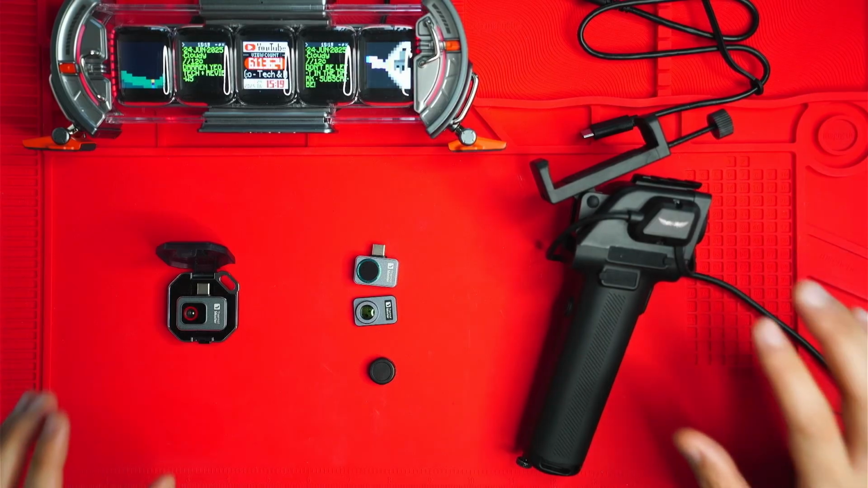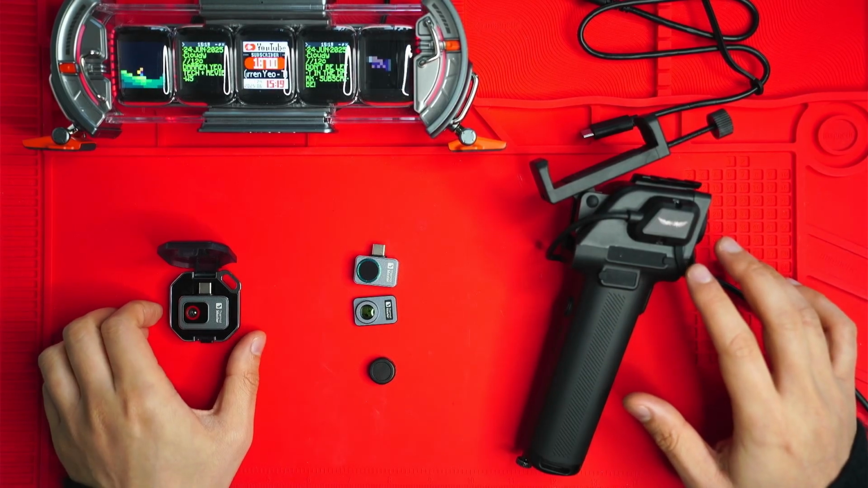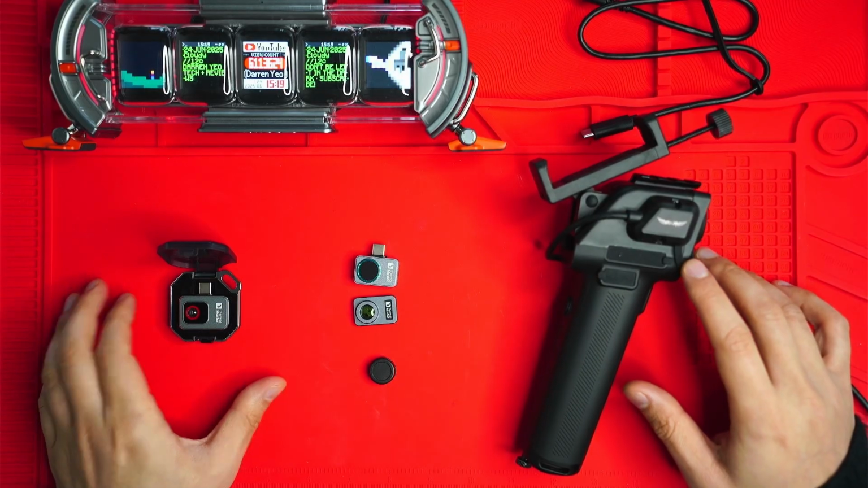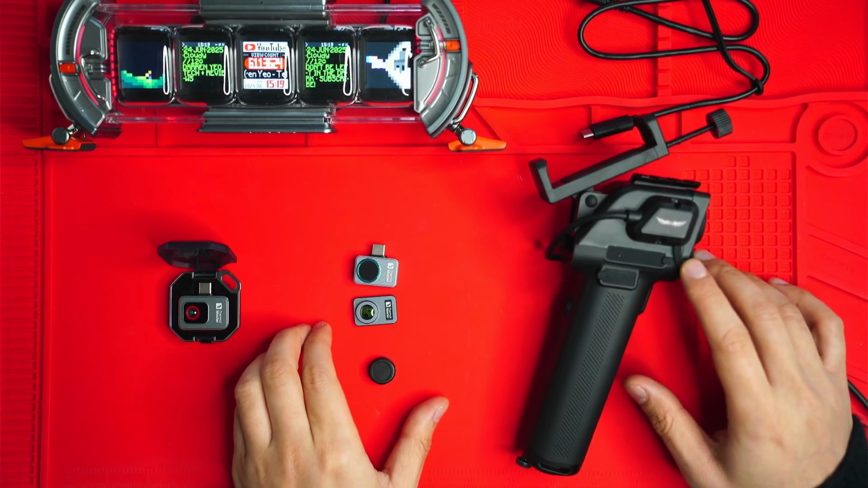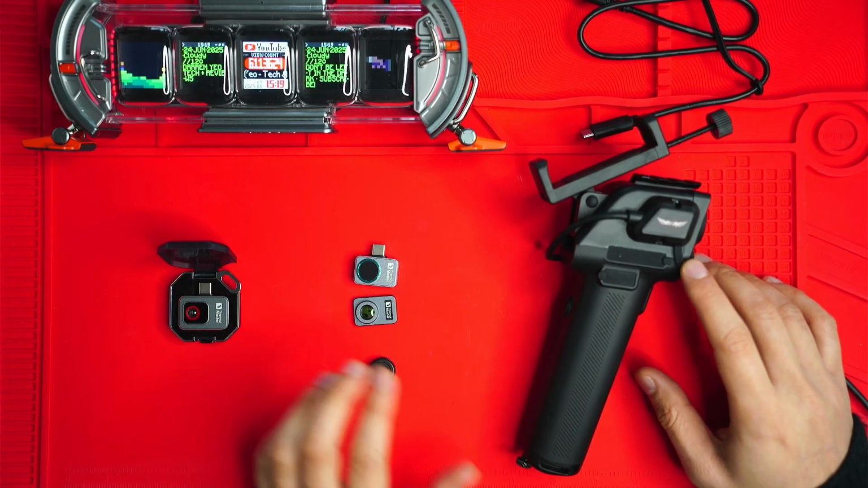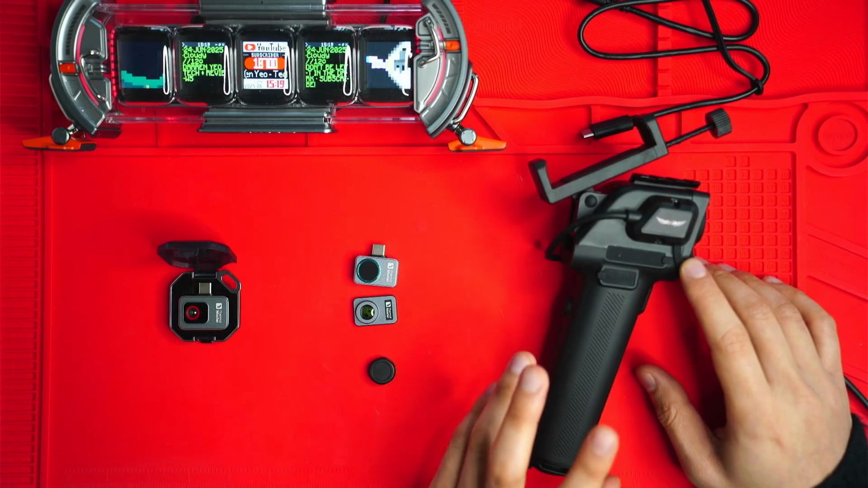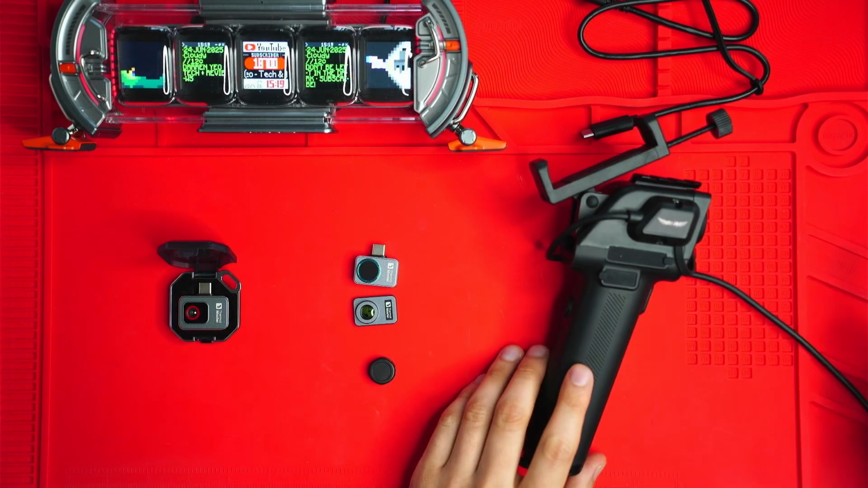So yeah, in conclusion, get the P2 if you want a budget friendly thermal camera for casual use, basic inspections. Go with the P2 Pro if you need macro flexibility for up close work, and choose the X3 if you want the best image quality, range, and versatility, especially for serious outdoors use.